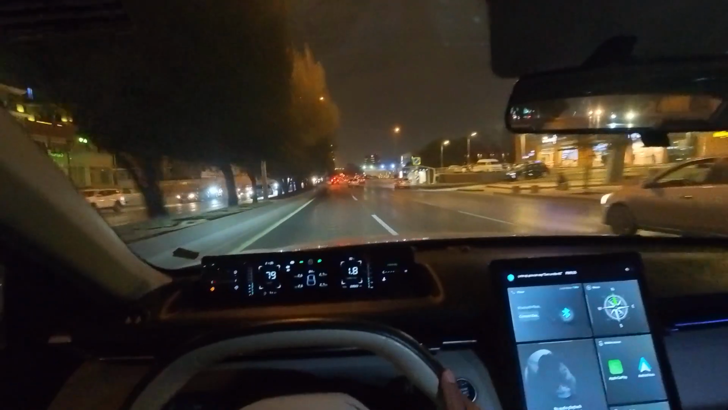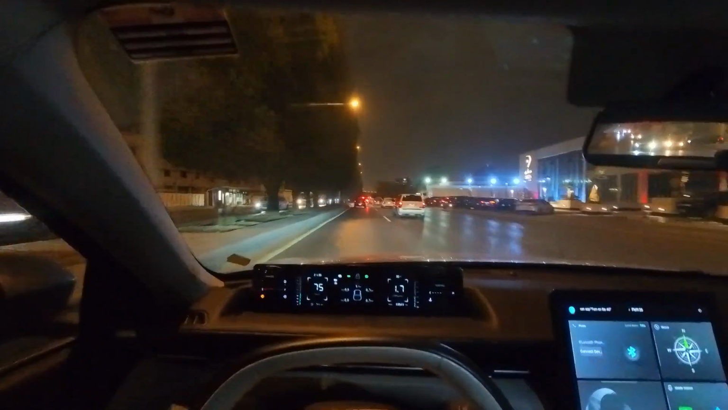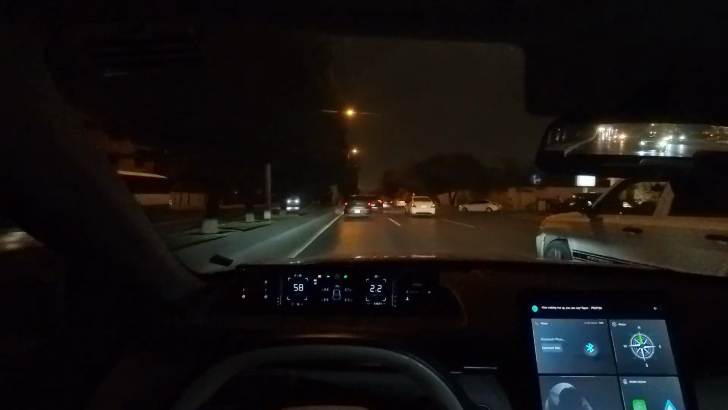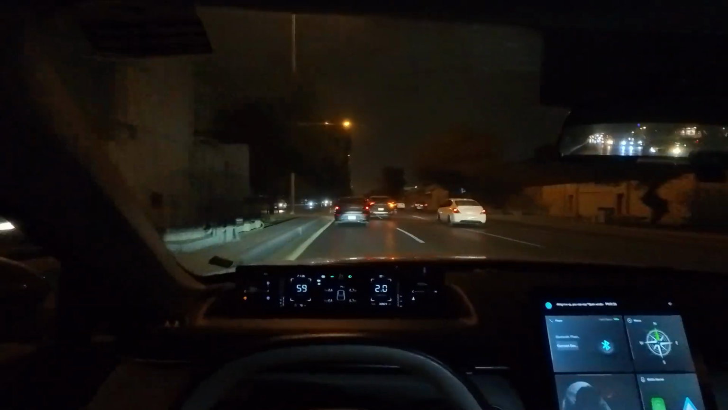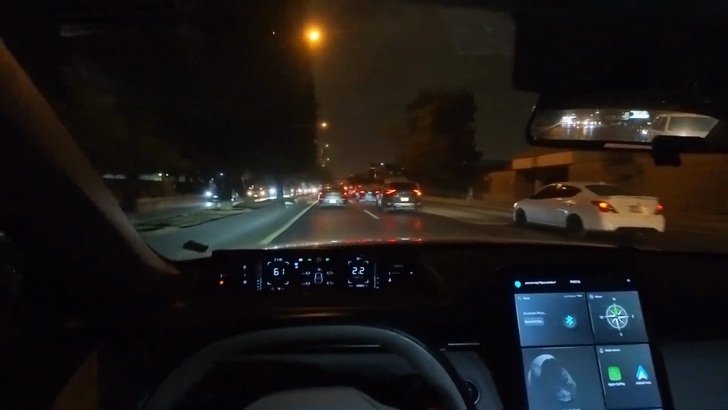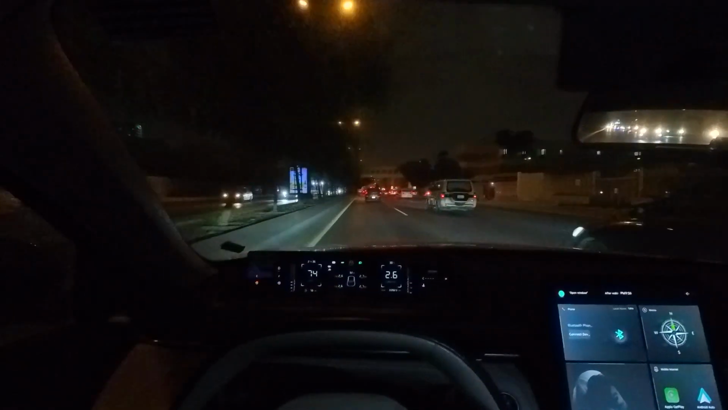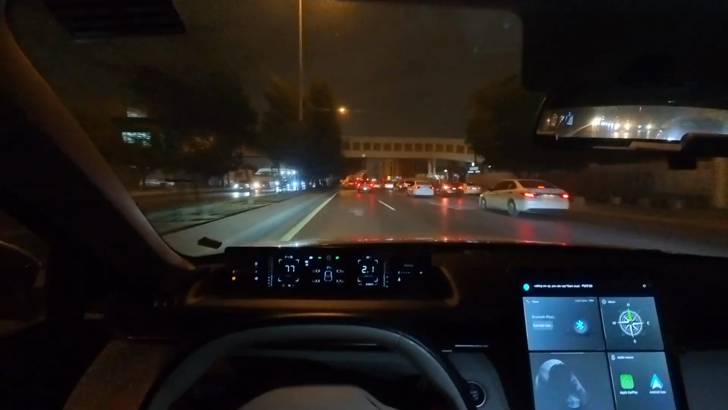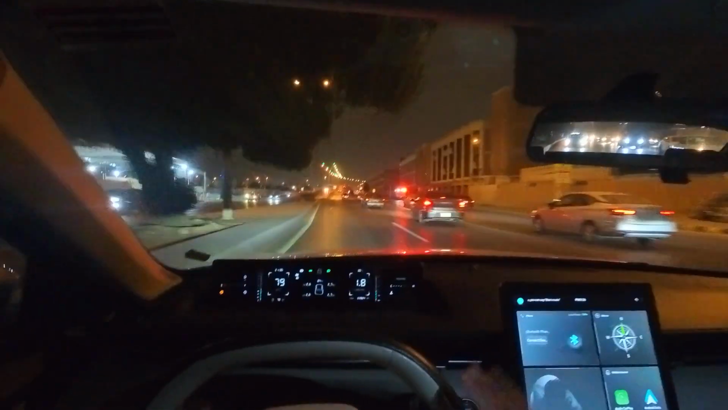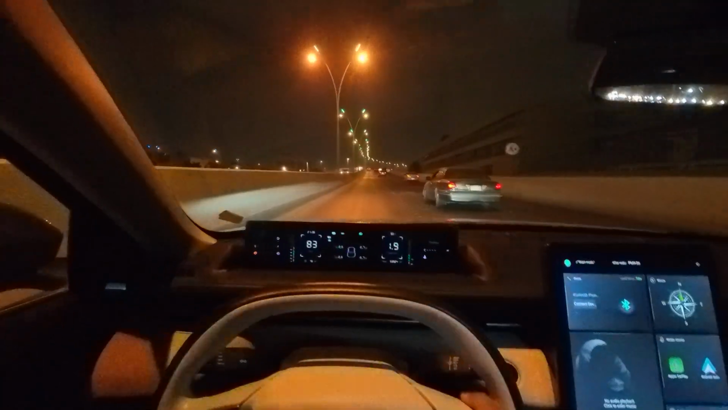See, now ahead you would see a lot of traffic. It's 9:30 p.m. but still the traffic never ends in Riyadh. People never sleep. There's a very good chance that you would see the same amount of traffic if you come to this road around 12 p.m.